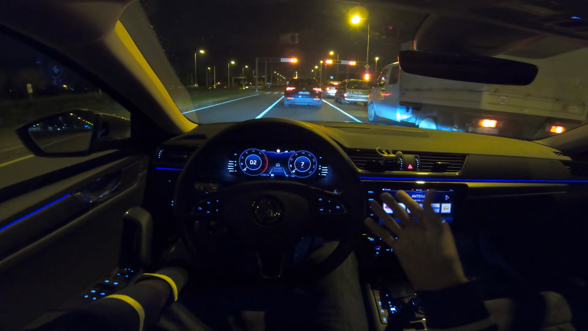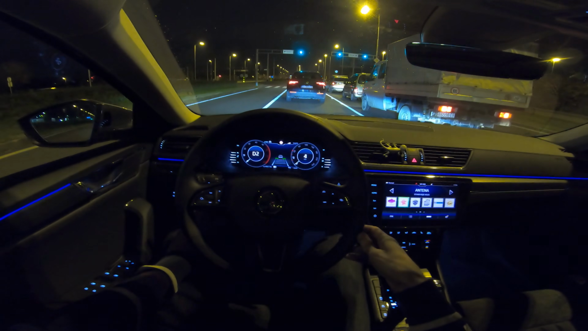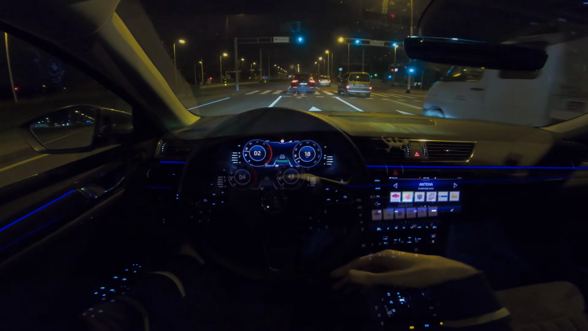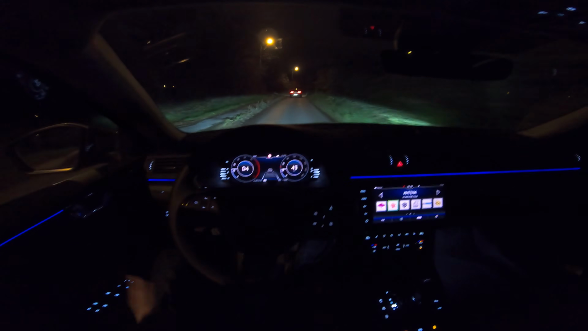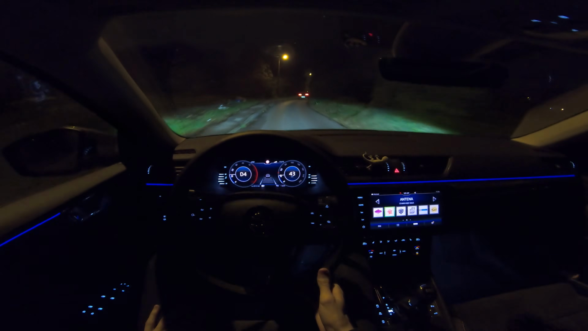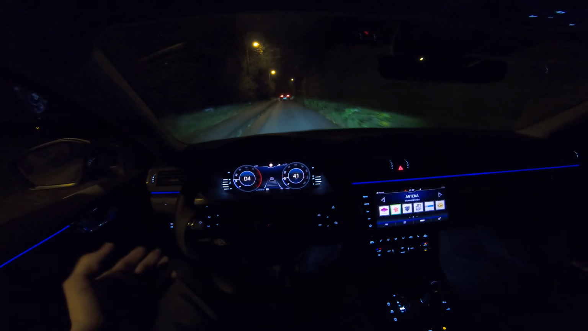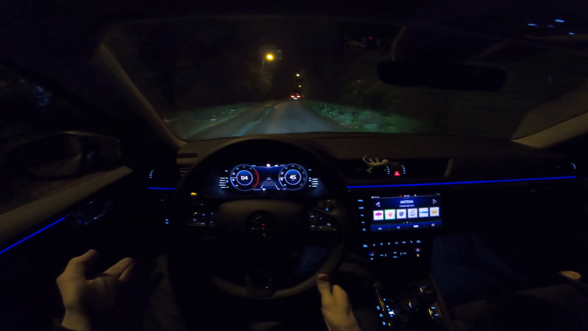So the more time you spend with the car, you can see I kind of figured out the distance for the car. Now we're driving some weird road. I know it looks weird, but another thing that came to my mind, wheels. These are the 19-inch wheels, winter tires.